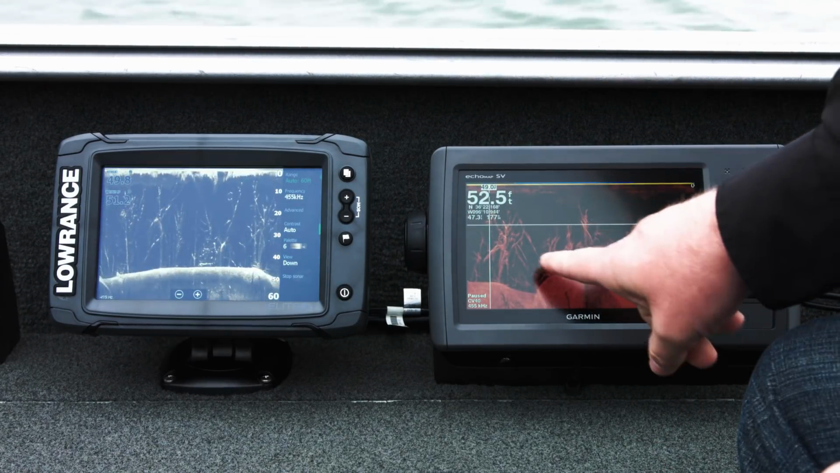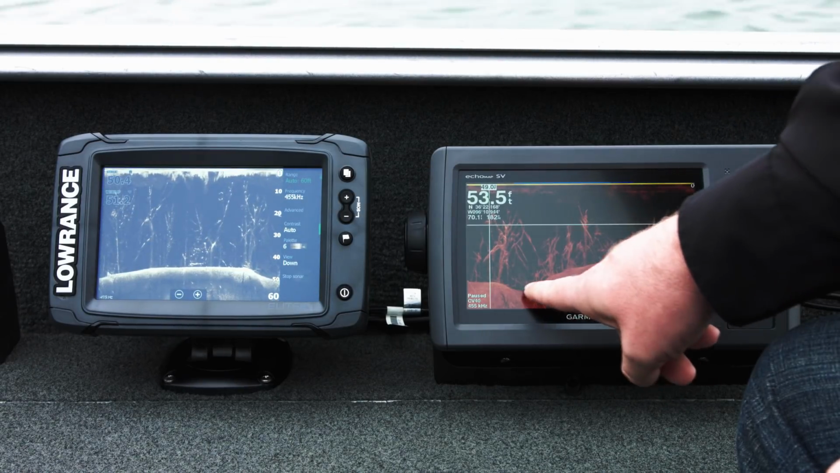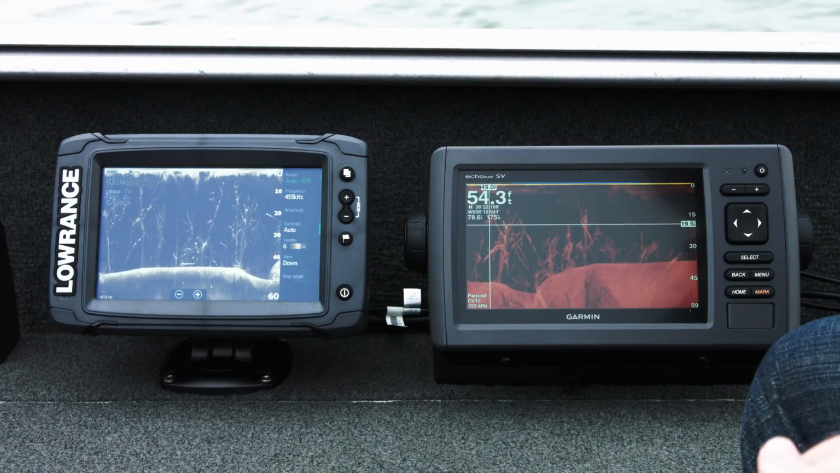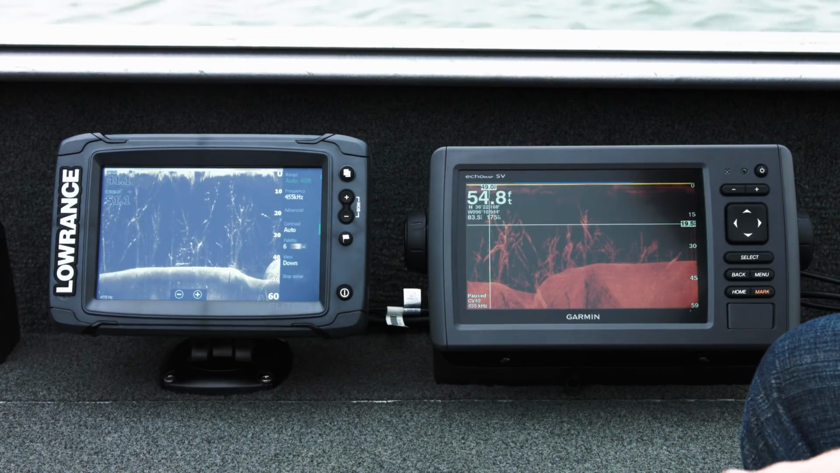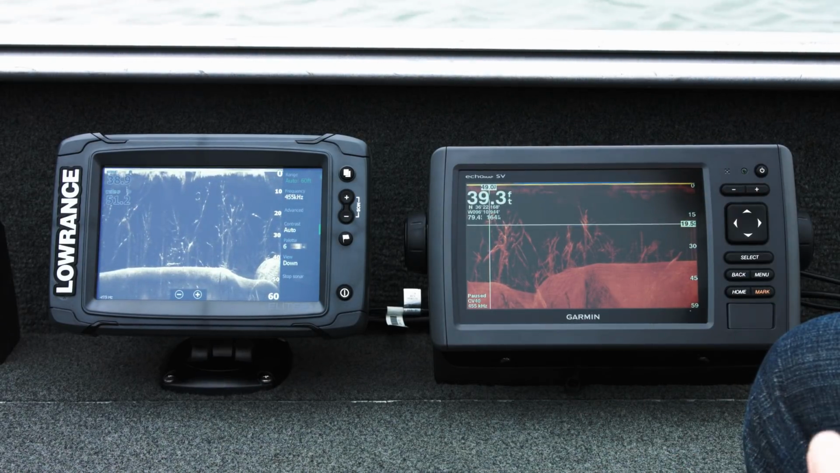So here we are. I've actually pulled up the same coordinates where we just recorded the Garmin ClearView image. Same drop off we're seeing right here. Look at all these fish. Leads me to believe one of two things. Either those fish all just showed up or the Garmin unit completely missed them.